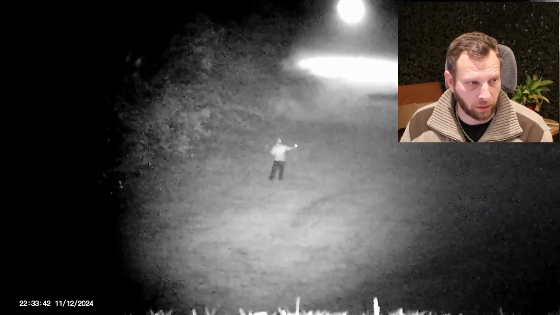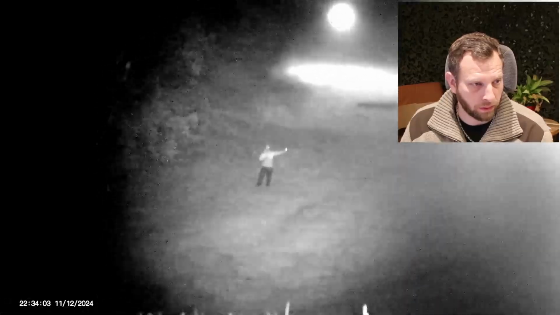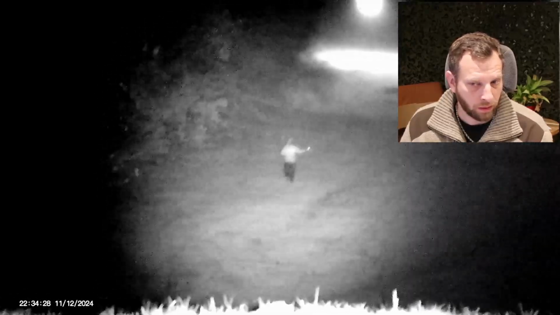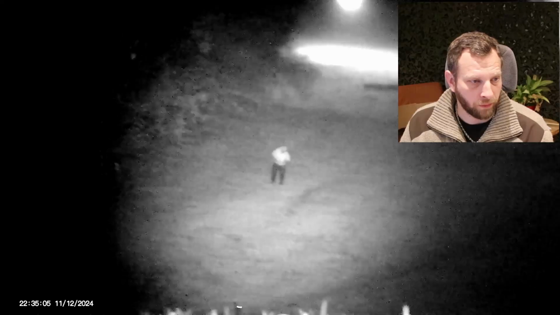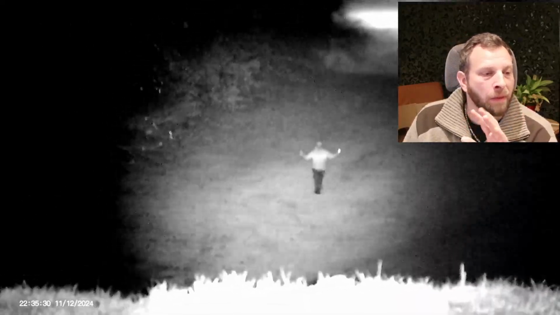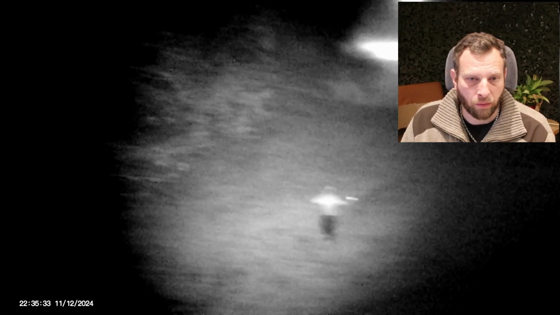Once he comes a little closer, let's just wait for that a little bit, speed this up a little bit. There we go. And if we look at the very bouncy way that I'm holding the camera, we can actually see that there are two rabbits running across the frame when Kim comes walking up.